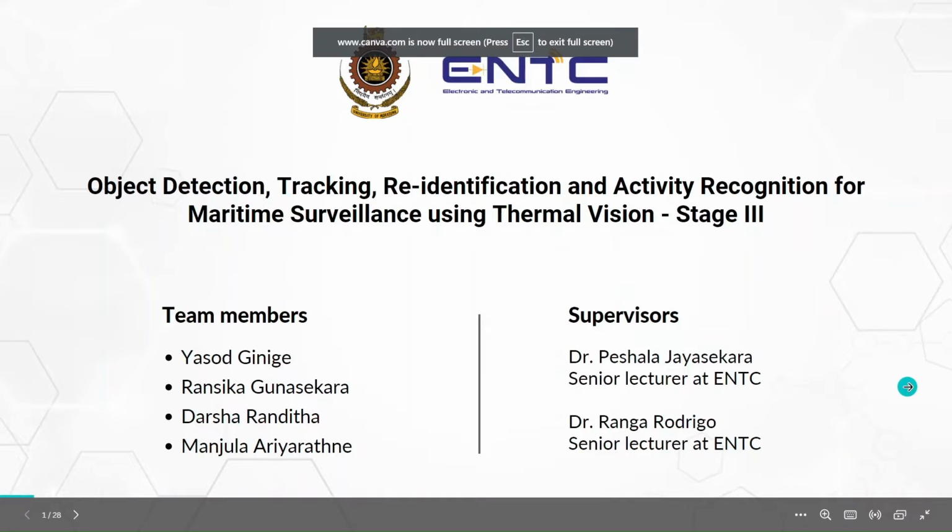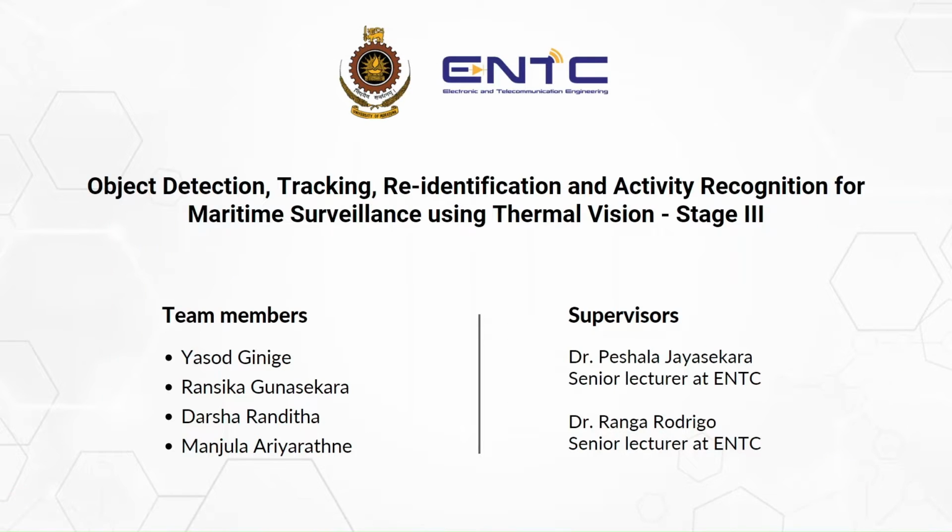Hello everyone, our project is object detection, tracking, re-identification and activity recognition for maritime surveillance using thermal vision. Our supervisors are Dr. Peshala Jayasekara and Dr. Ranga Rodrigo.